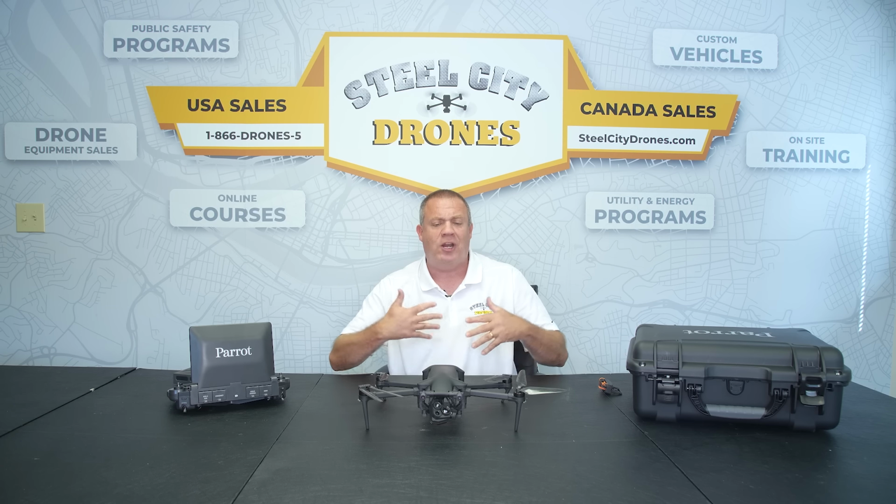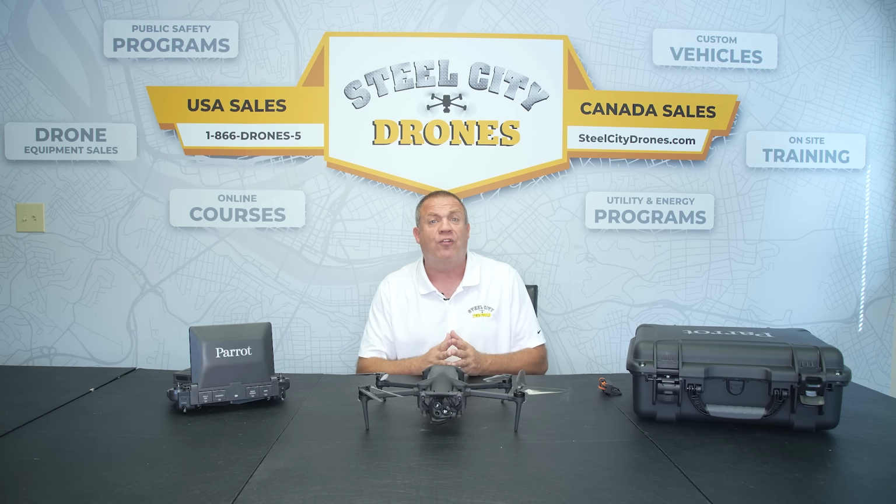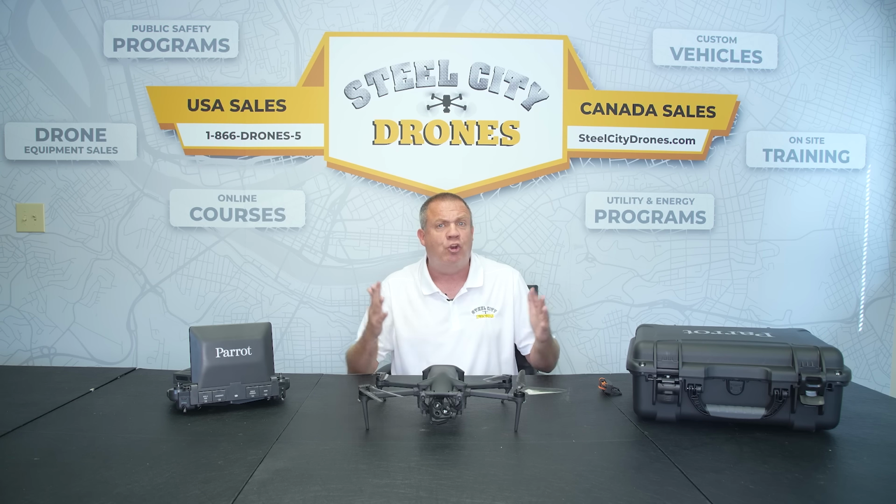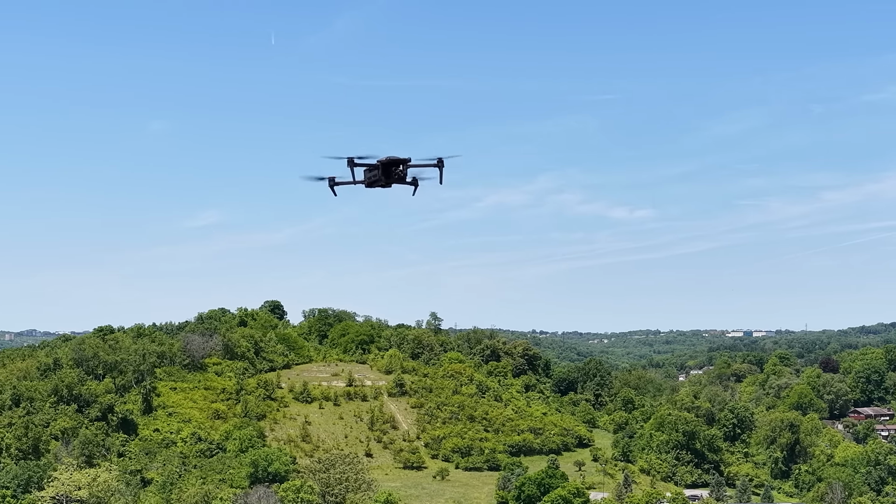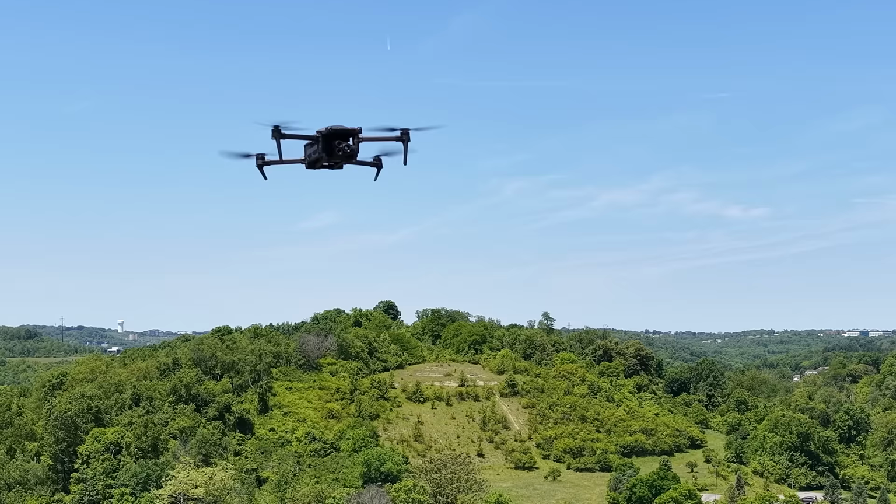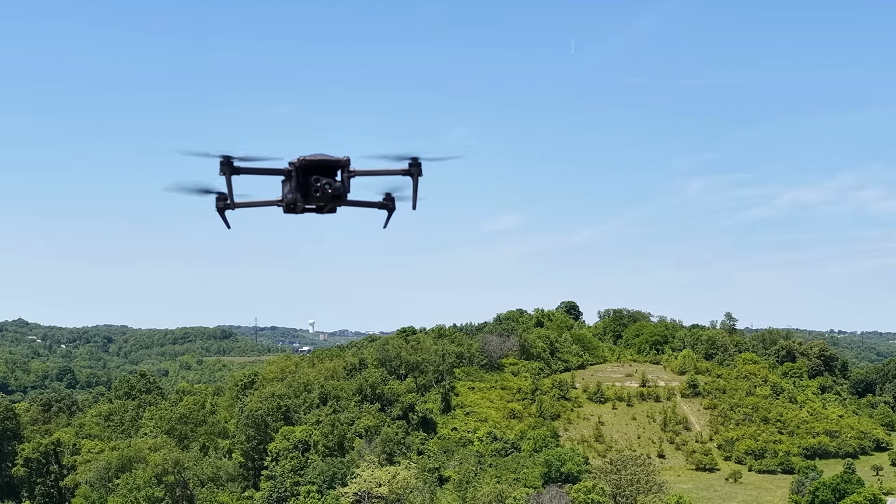So if you are wanting to use a drone for surveillance or, say, event monitoring, where you really don't want anyone to know that this aircraft's up in the air, this is a very excellent choice to be able to use for this.